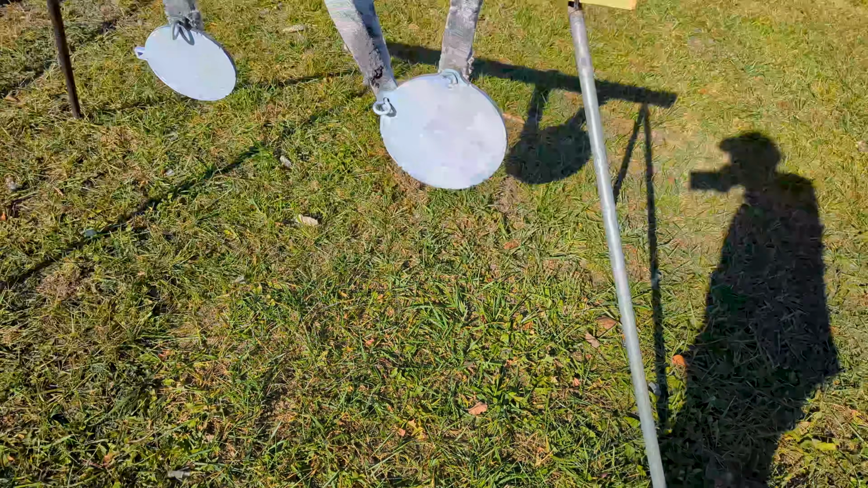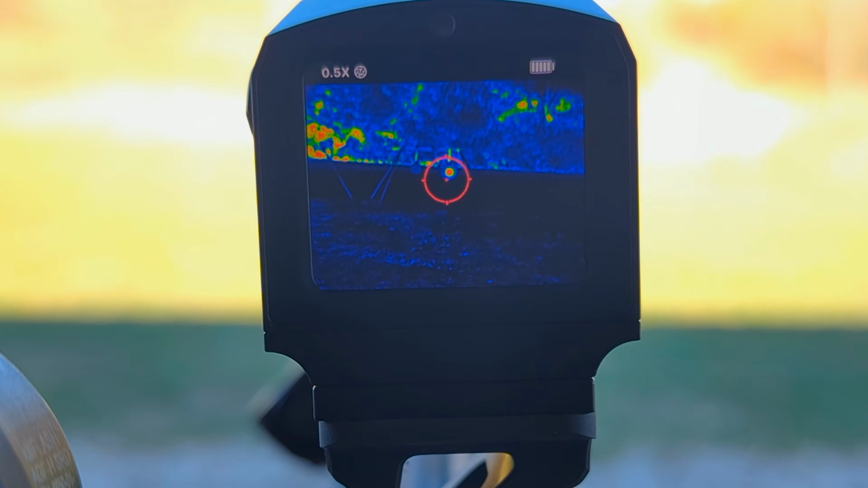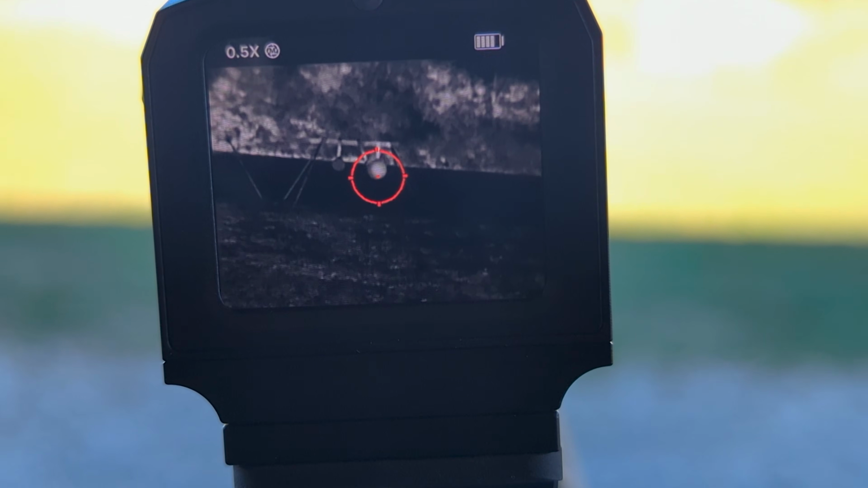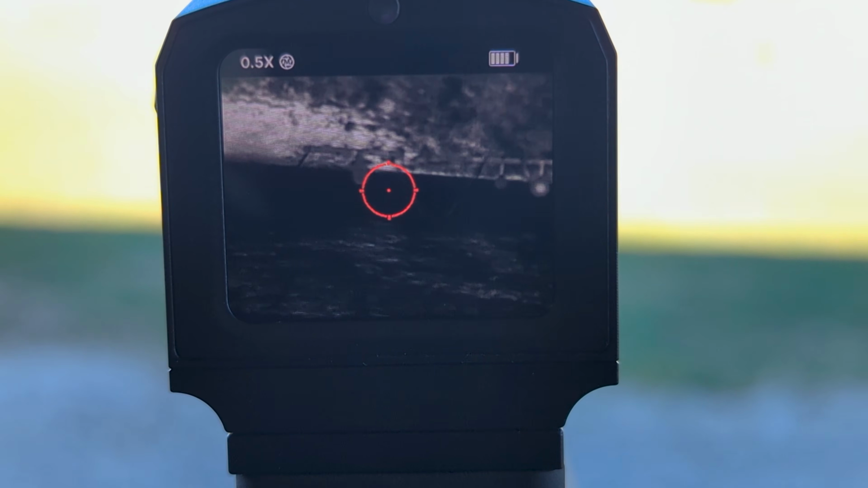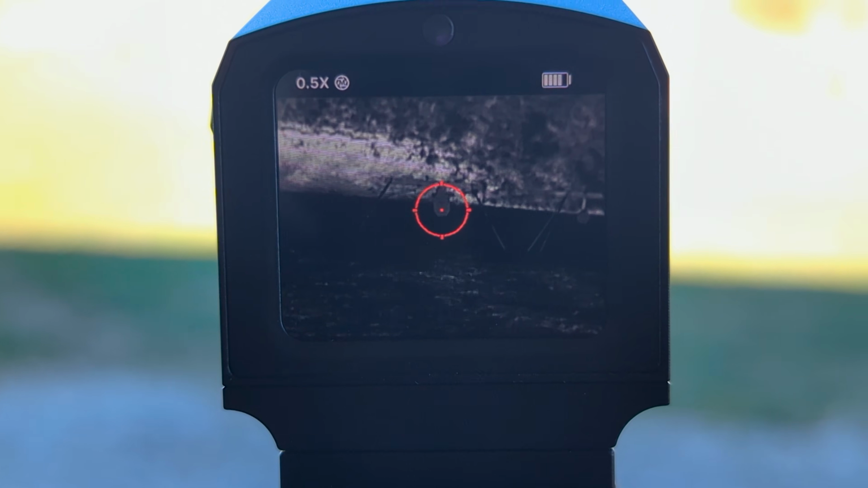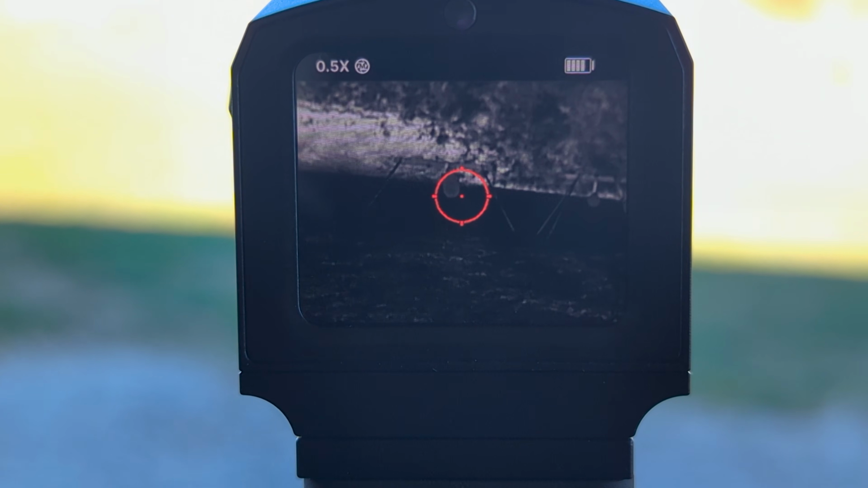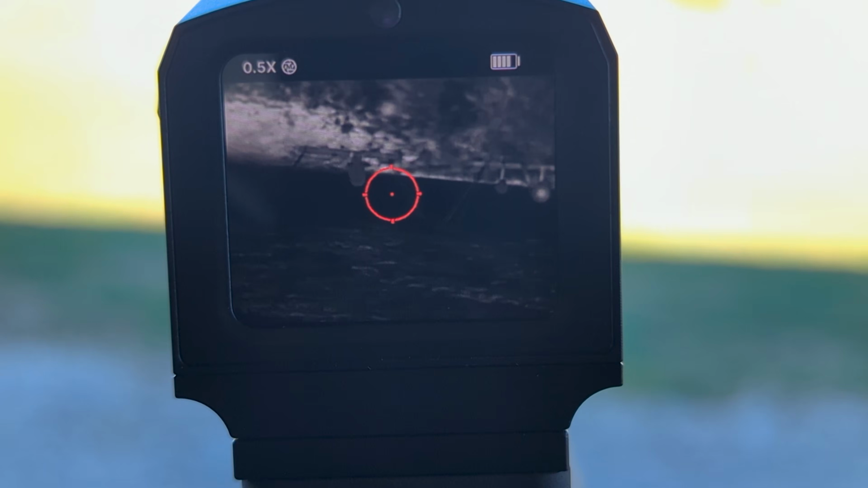We'll give that a go. Now we're talking. We got a bright spot right there to zero off of. So here is the plate that I heated up with the torch, and then here is the steel plate with the little heat pad that I still can't see, and it's been about 5 minutes.